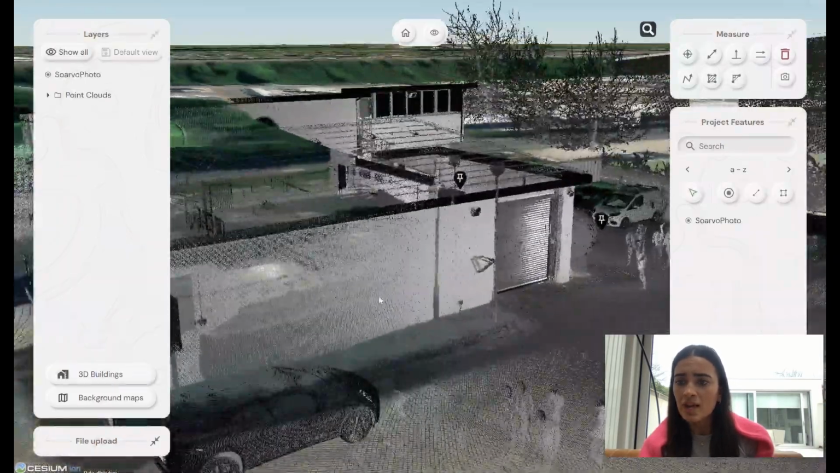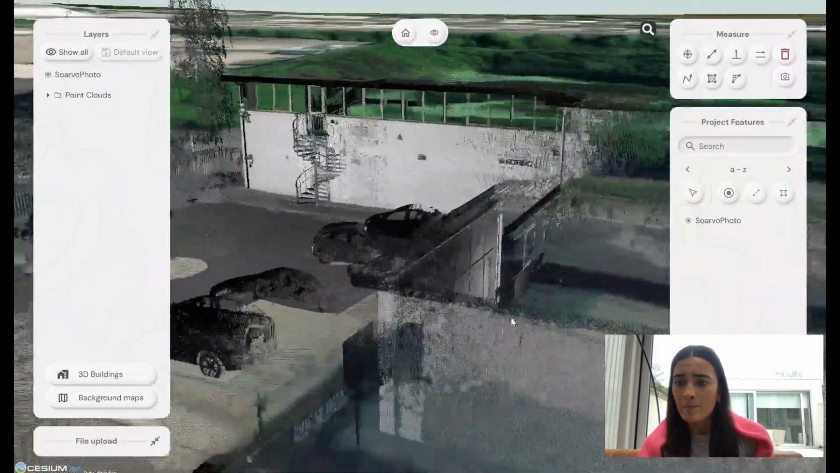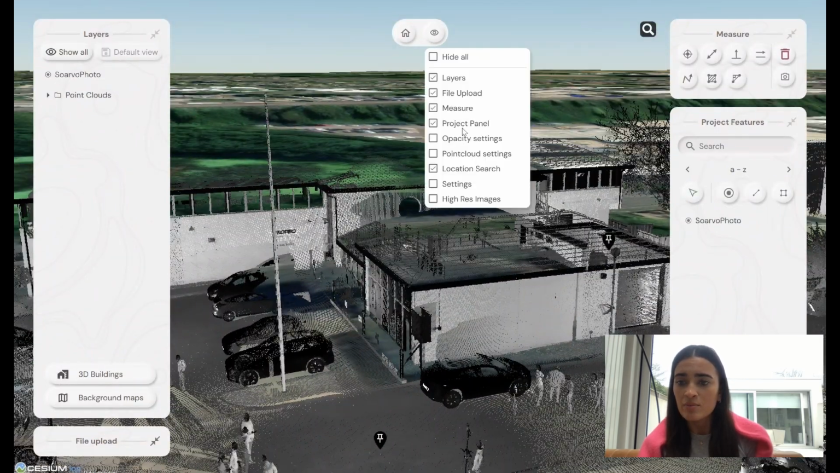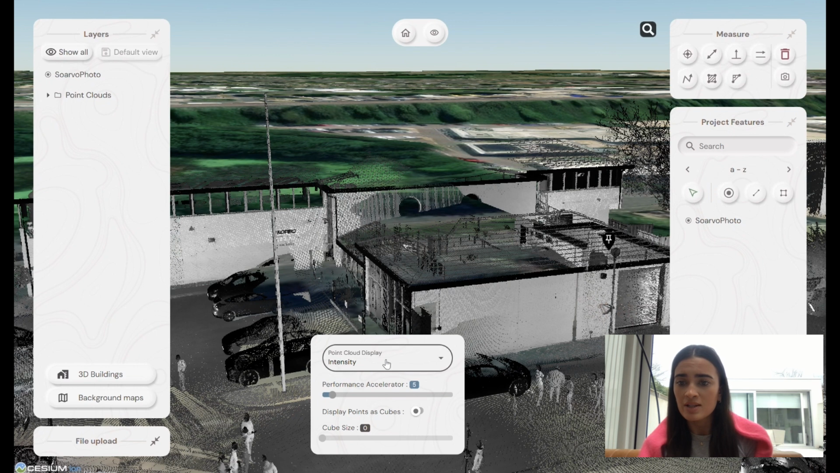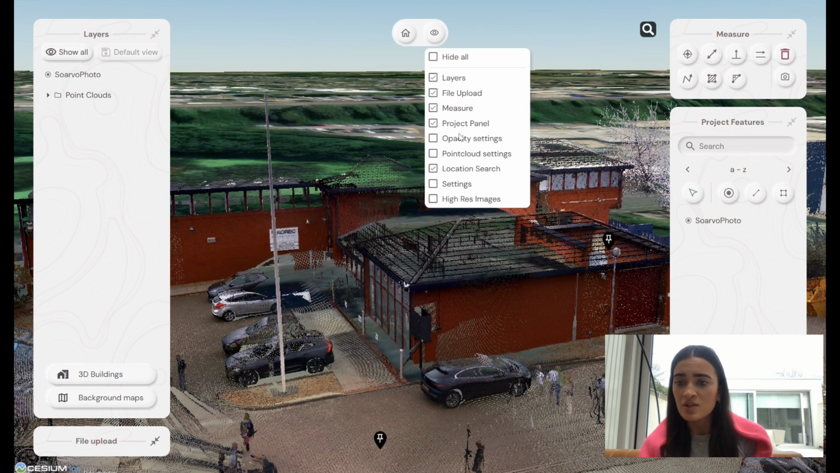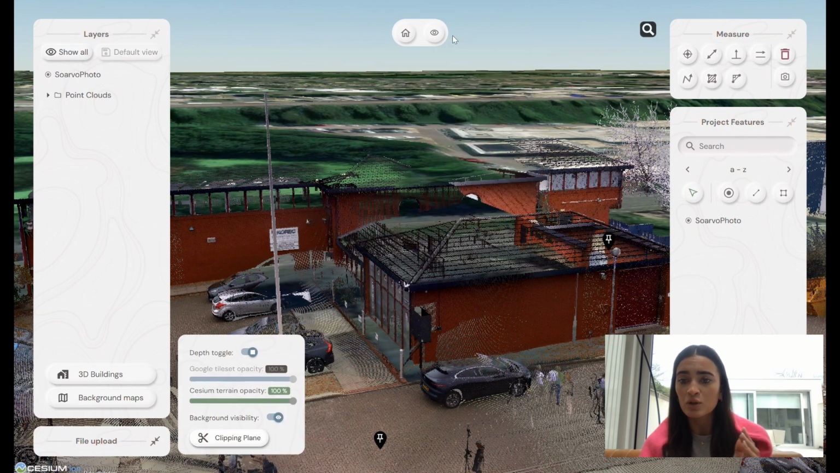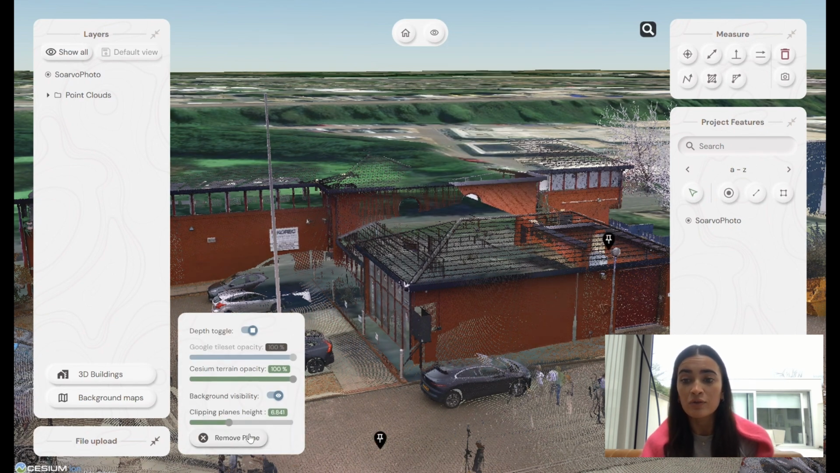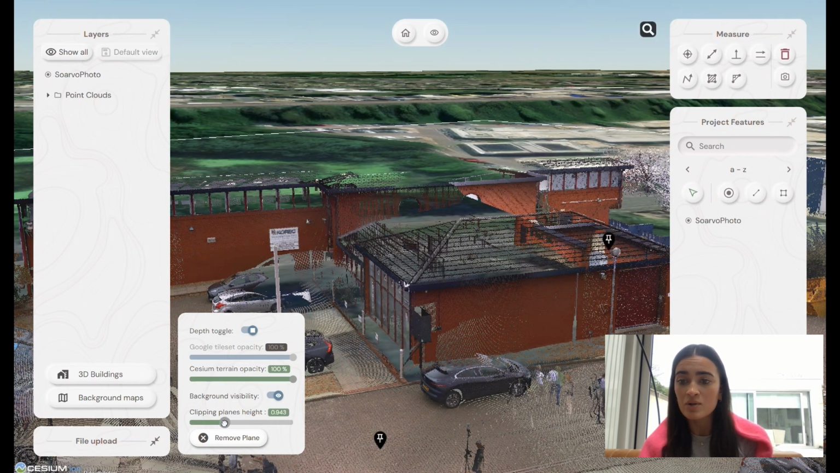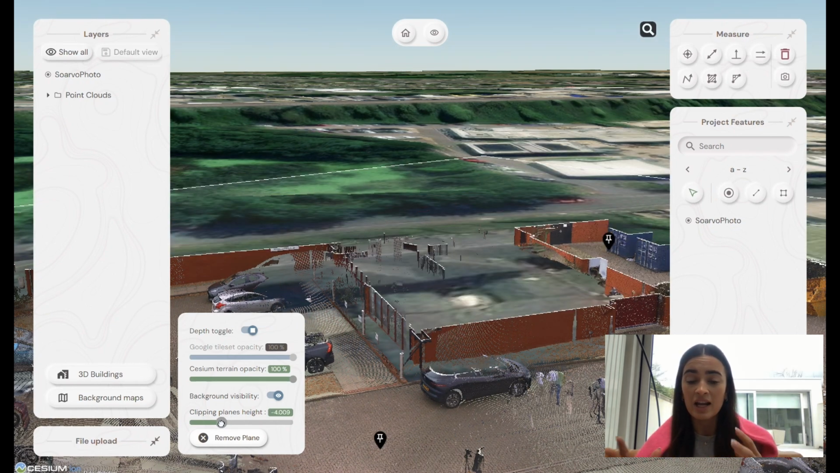So we can also change how we view our point cloud. Here we switch it from RGB color view to intensity view, which highlights the different details in the scan. And then using the clipping plane allows us to slice through the different point clouds, revealing internal features of the building. So this is extremely helpful for getting a closer look at the specific layers of the structure.